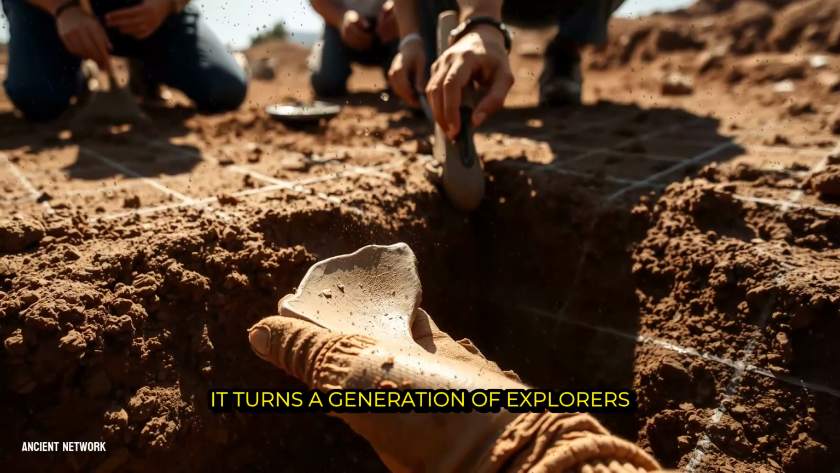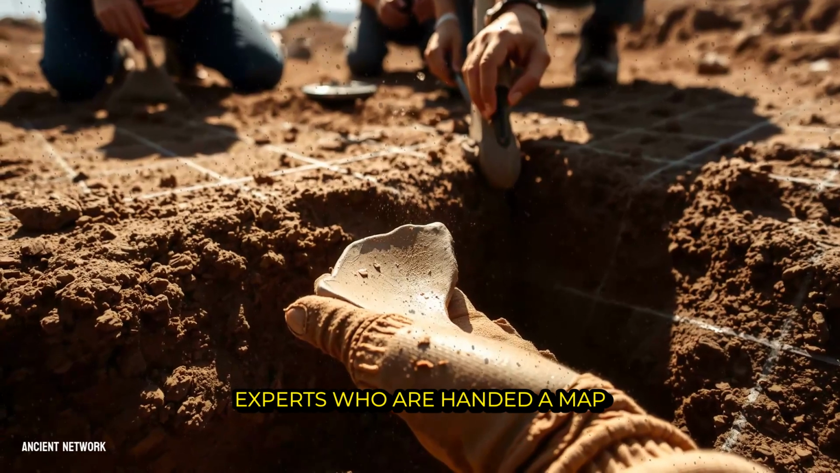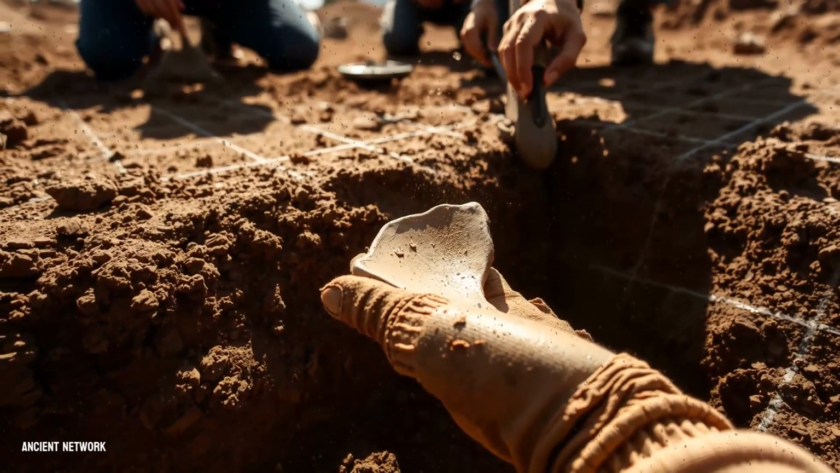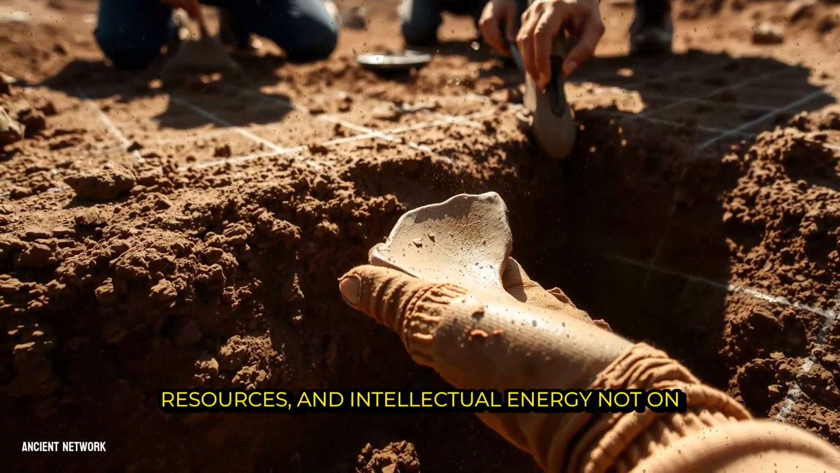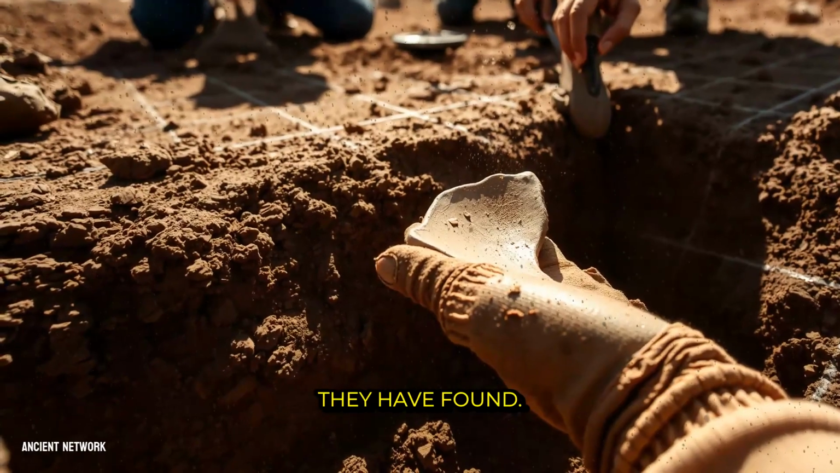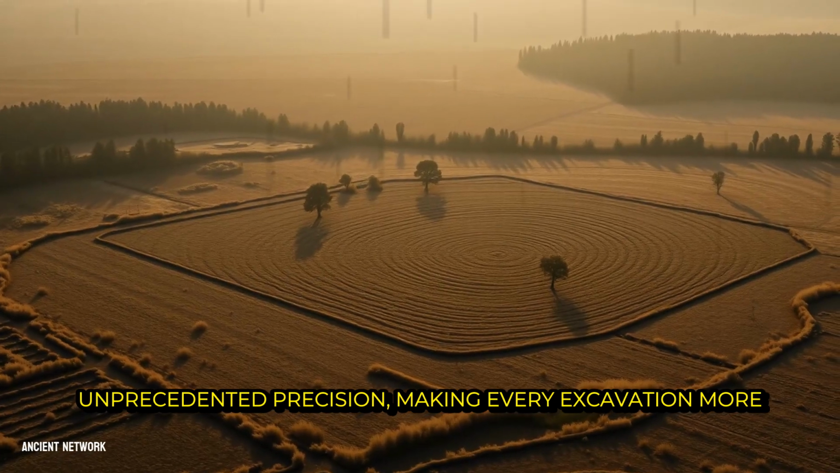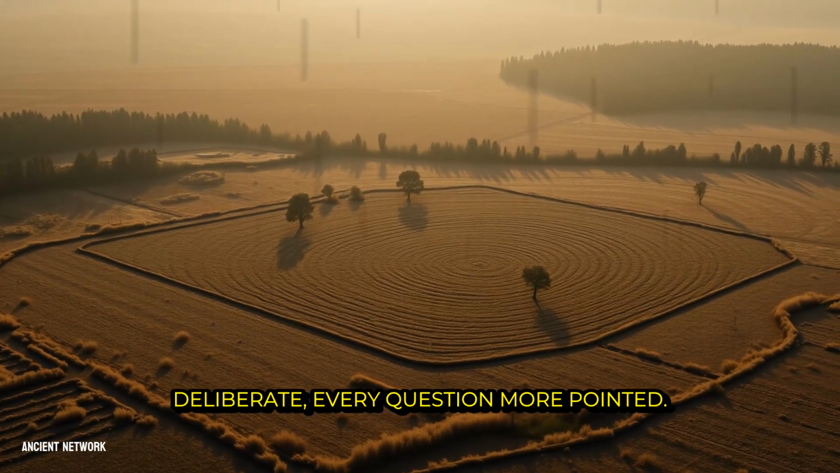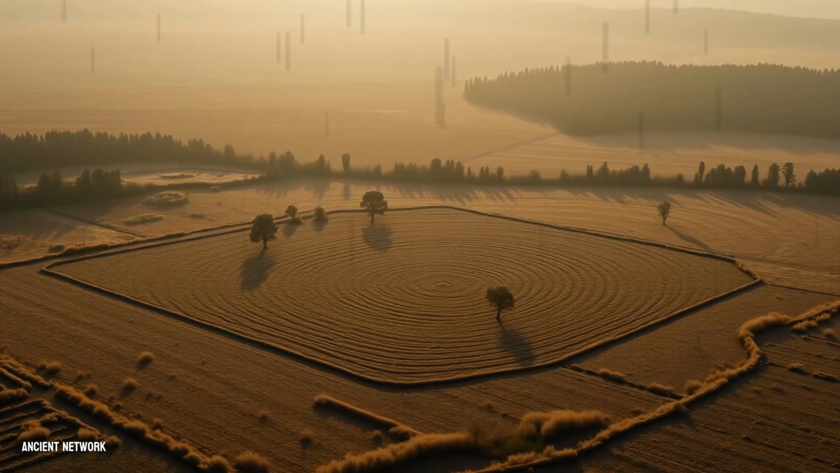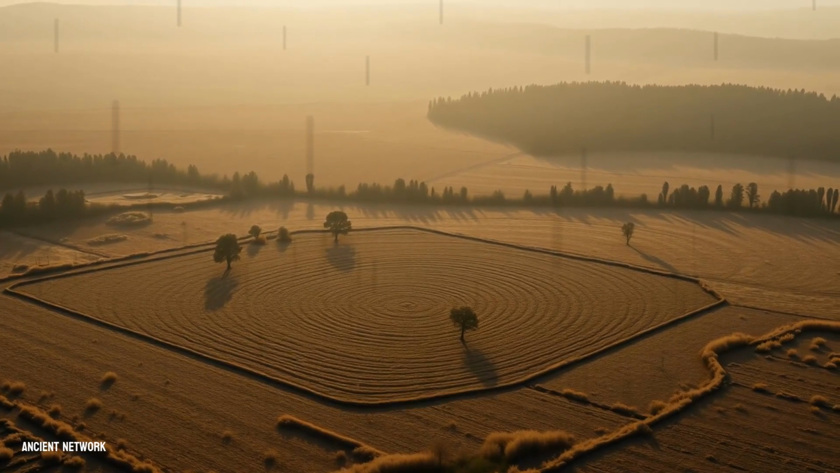It turns a generation of explorers who once had to search for the needle in the haystack into experts who are handed a map with the needle's location clearly circled. They can now spend their time, resources, and intellectual energy not on the exhausting search, but on the deep, meaningful work of understanding what they have found. The technology guides the trowel with unprecedented precision, making every excavation more deliberate, every question more pointed. It is the ultimate partnership between the soaring perspective of technology and the grounded, tactile wisdom of human curiosity, each making the other immeasurably more powerful.